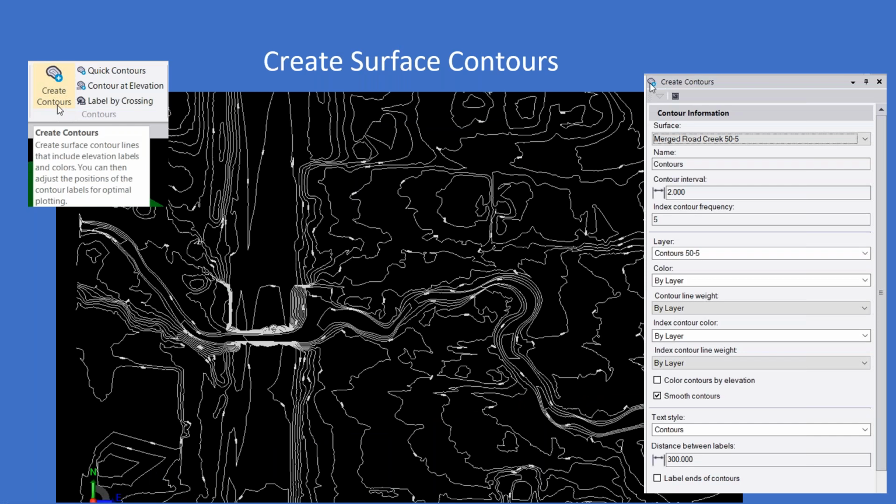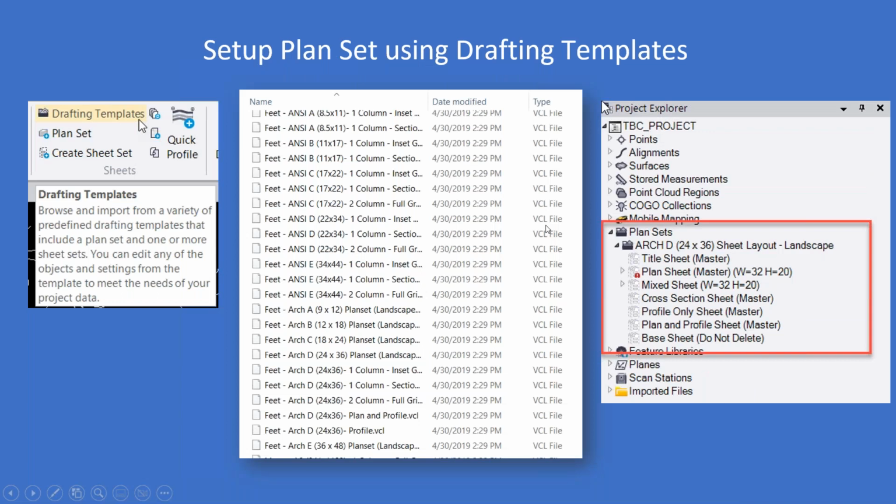All right, so there's your contour tool to produce your contours with a variety of different settings available to you, different distances for labels and contour intervals, and you can kind of see how that ended up here.